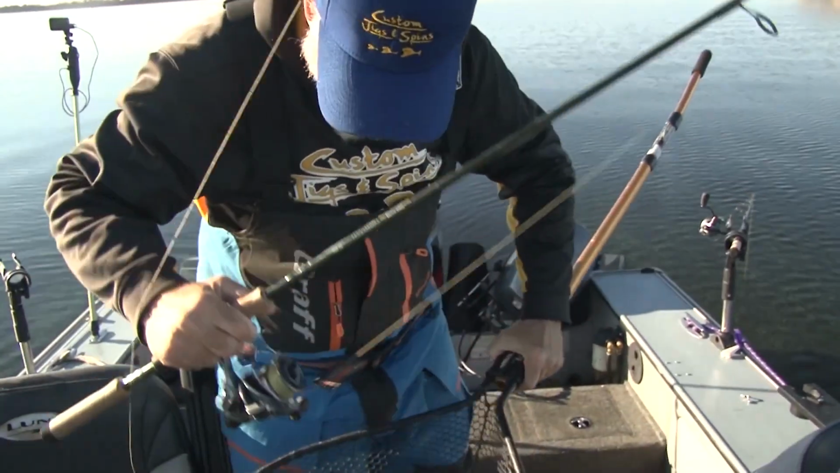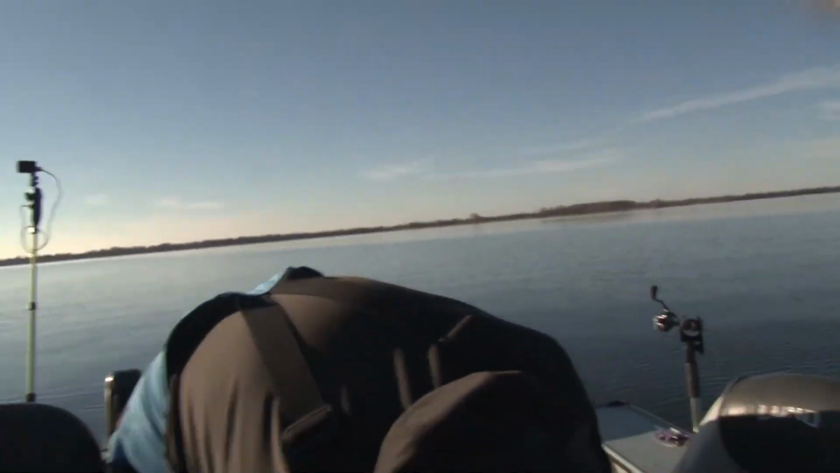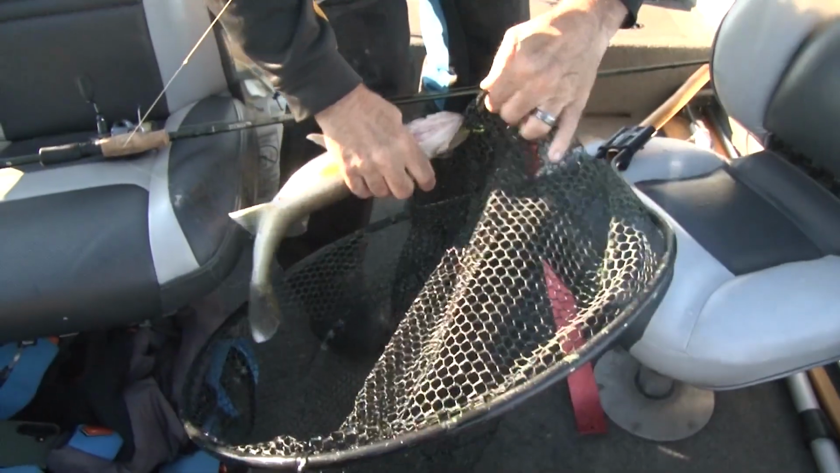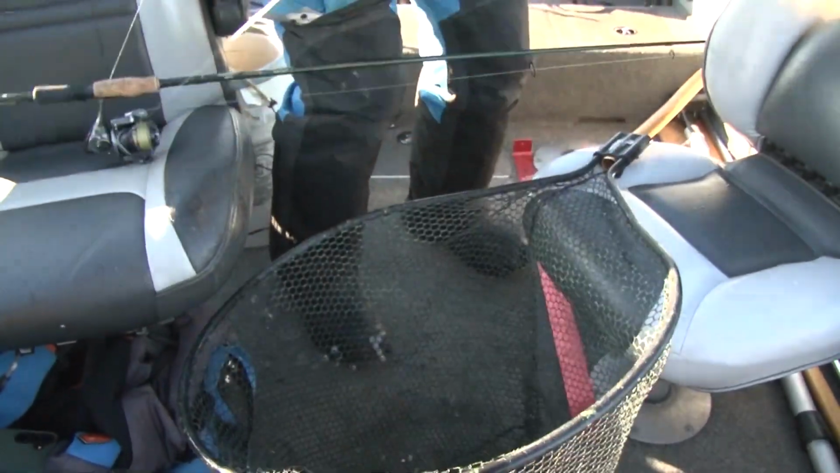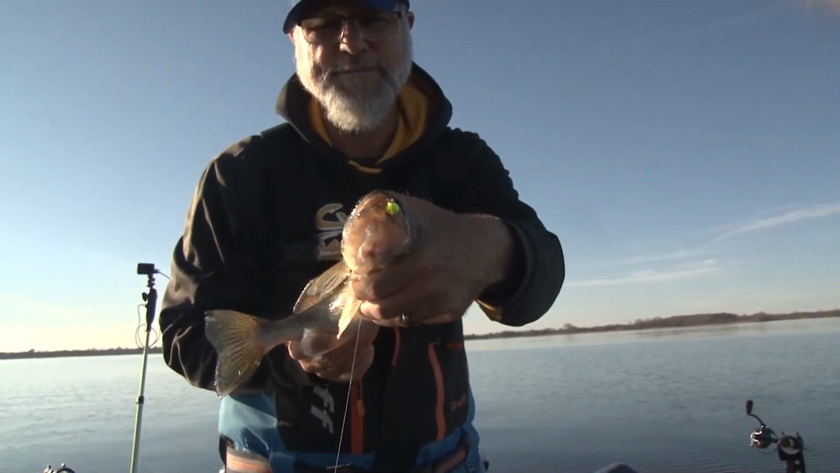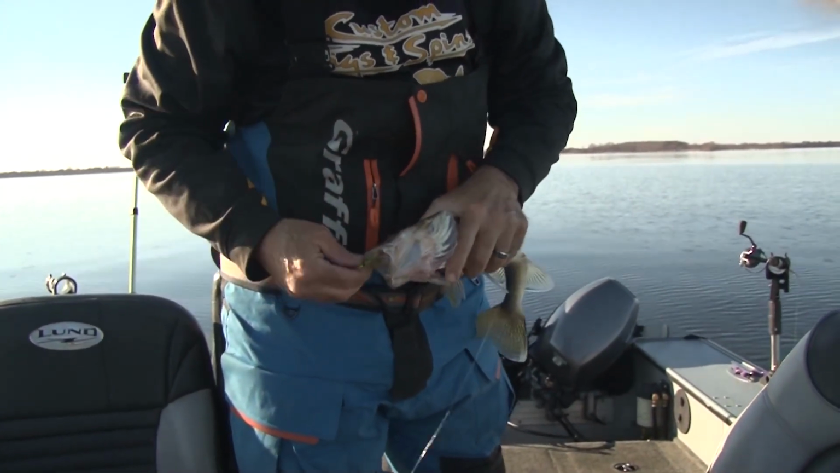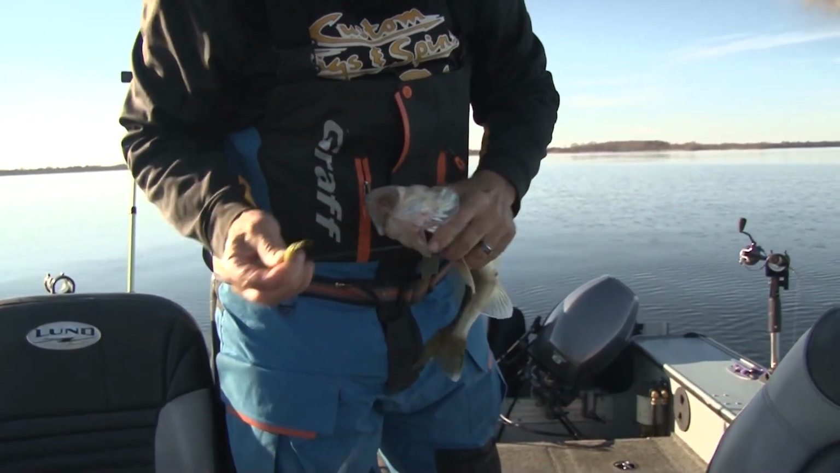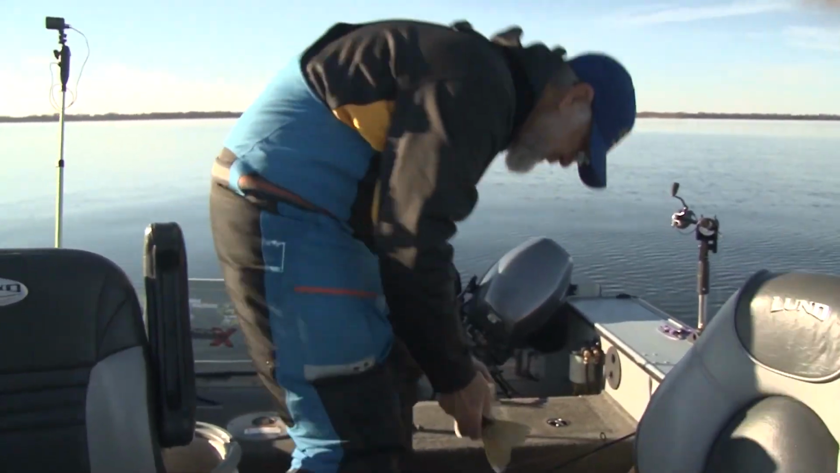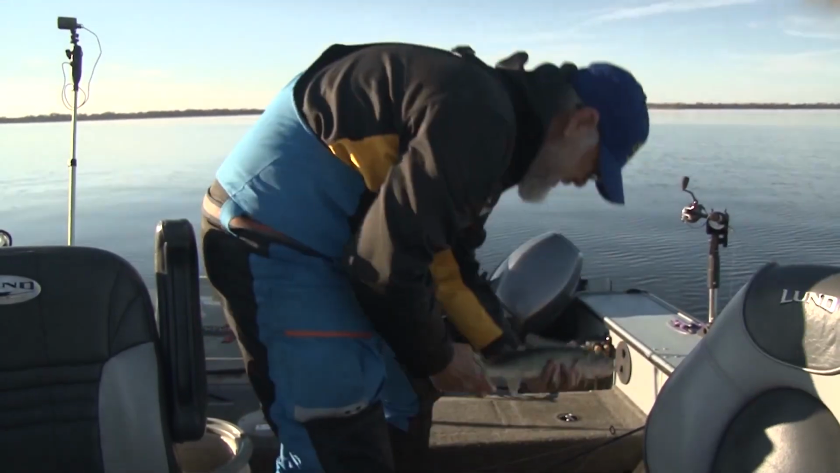This time he hit the double minnow with the chartreuse bucktail. So when you don't have big minnows, just do what my dad used to do, just double them up. They seem to like that okay. It's probably a 17. 17 and a half. All right.